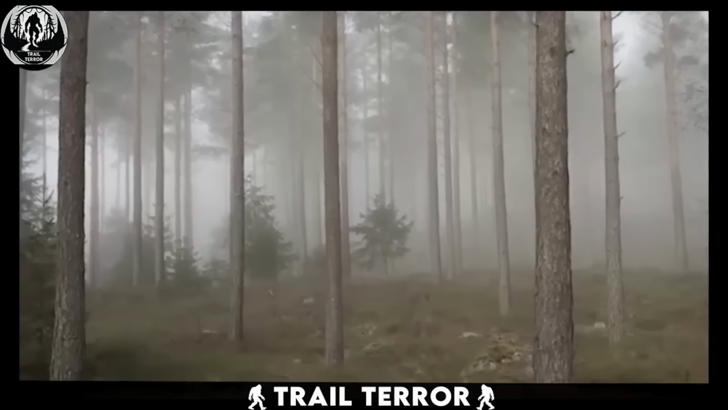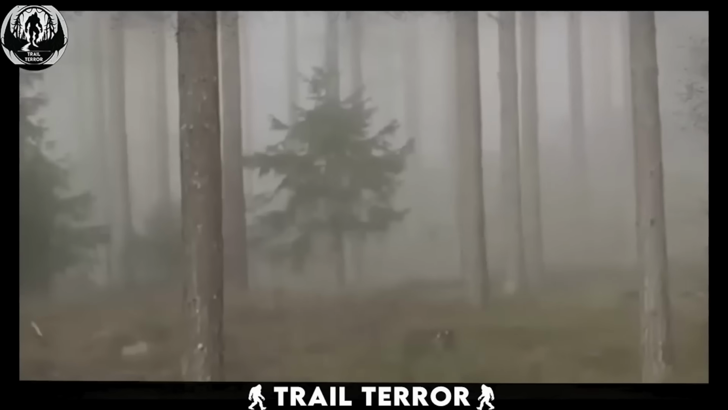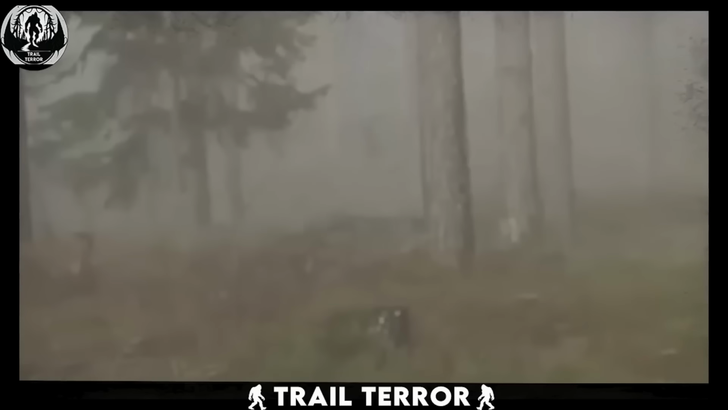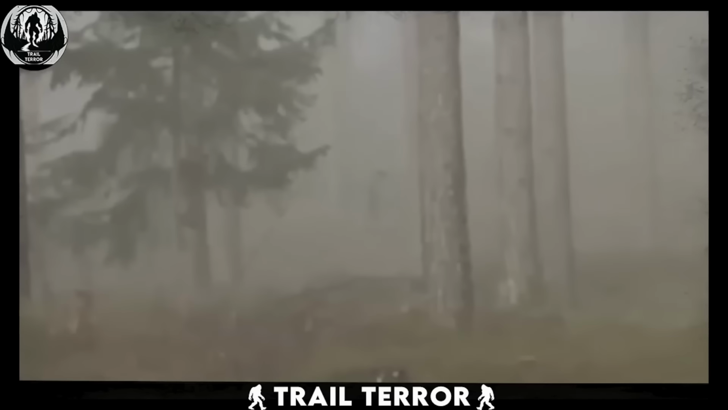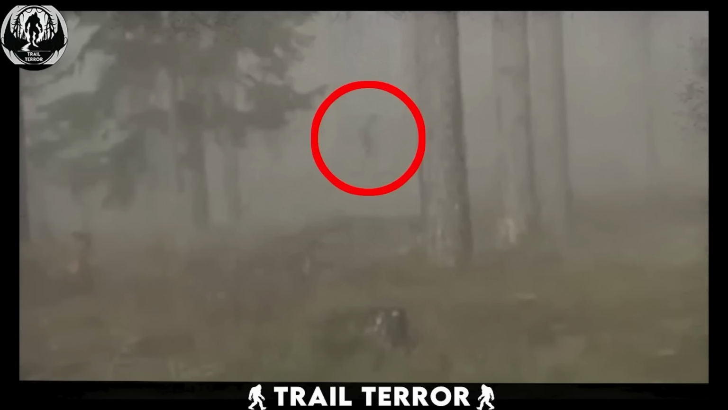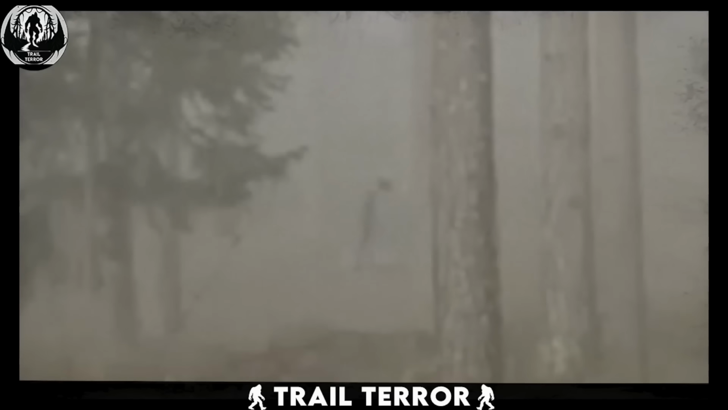At first, everything seems calm and peaceful. But as the hiker zooms in on the fog, things start to get eerie. There, in the distance, are two figures standing amidst the mist. At first glance, they look almost human. But the more you look, the more bizarre they seem.